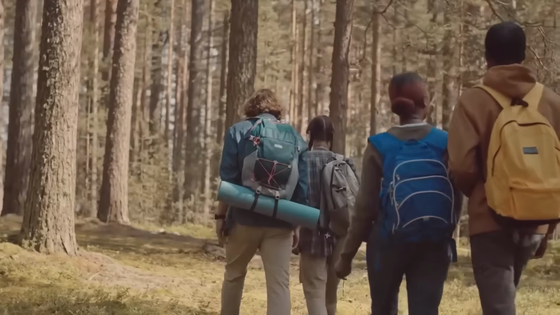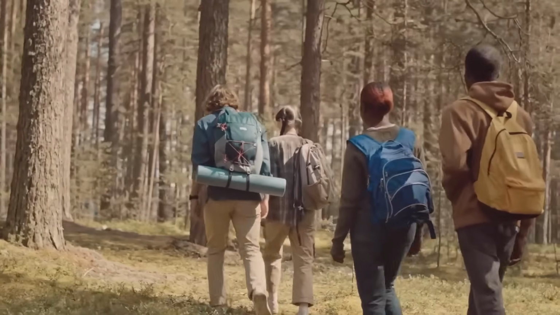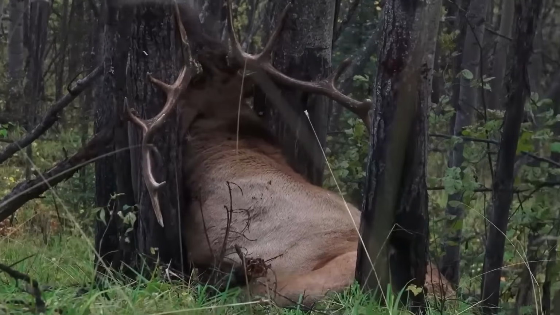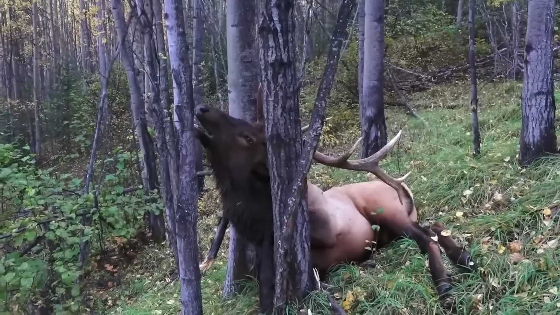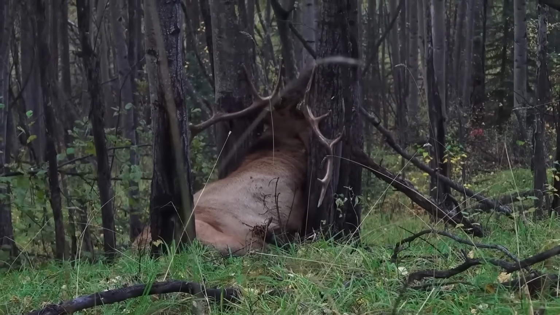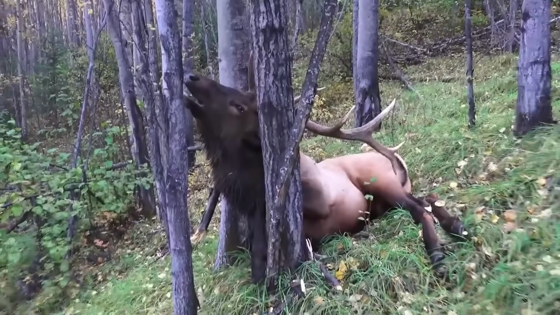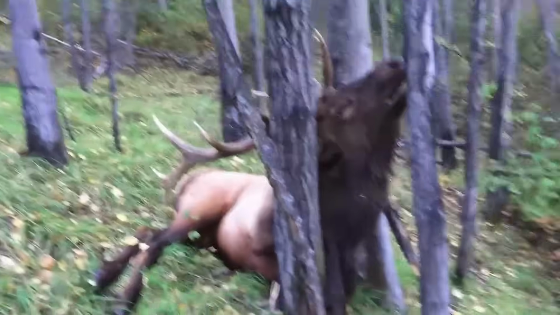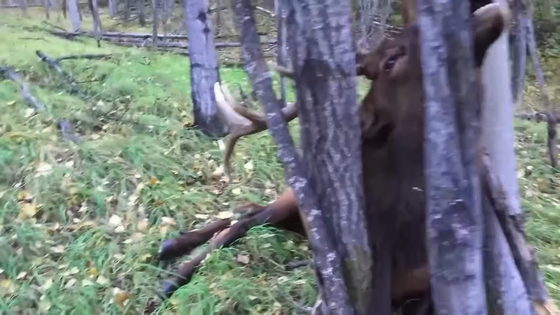Stuck in tree. These people, while taking a stroll in the woods, were shocked to see the miserable scene, as they spotted a fully grown moose strangely stuck between the two trees. Ascending quickly, thinking that there might be a chance to save the poor elk, they were disappointed to see that it had already expired. But what could be the reason that the elk had to end up like this?